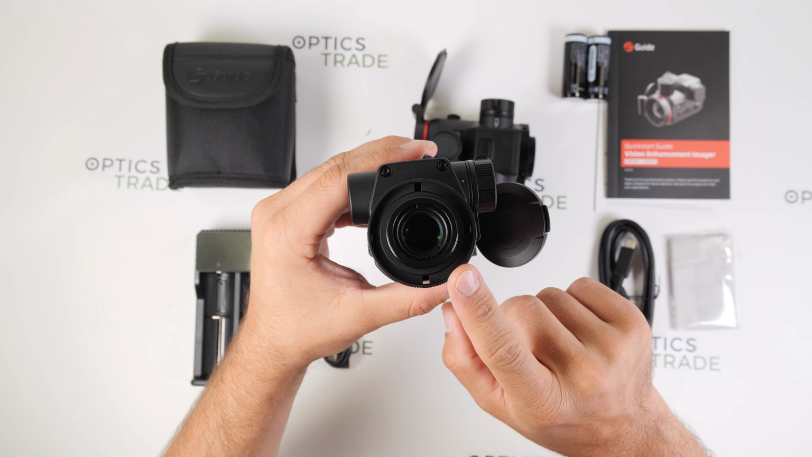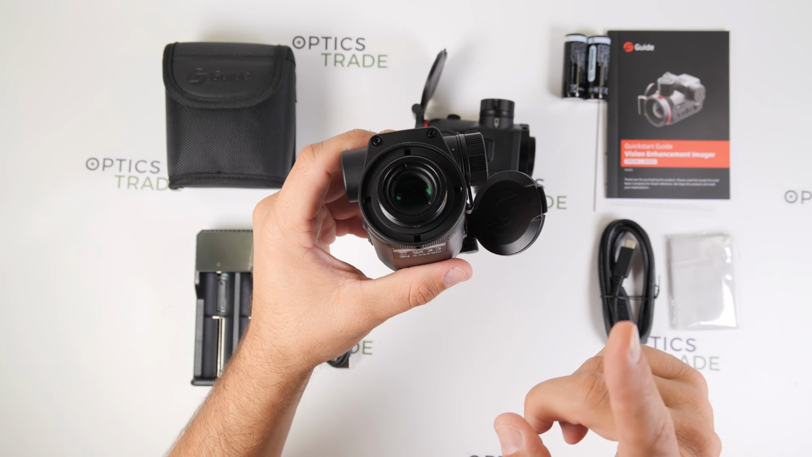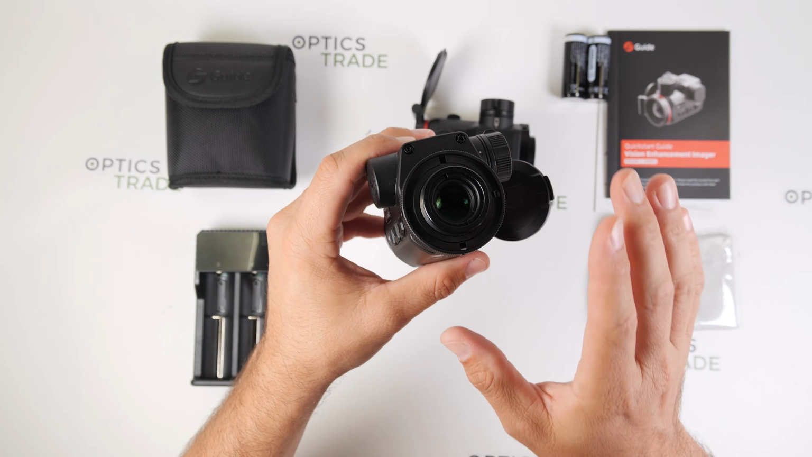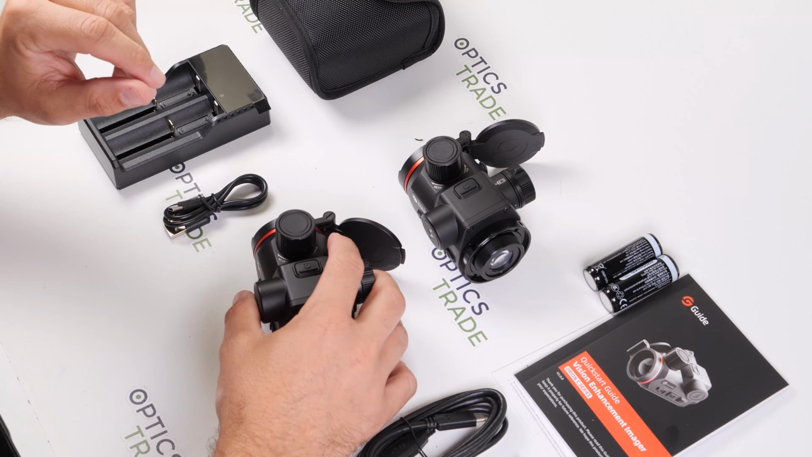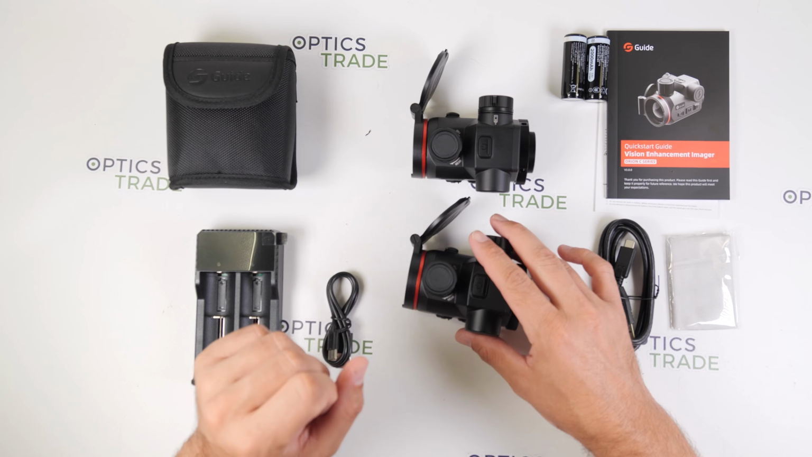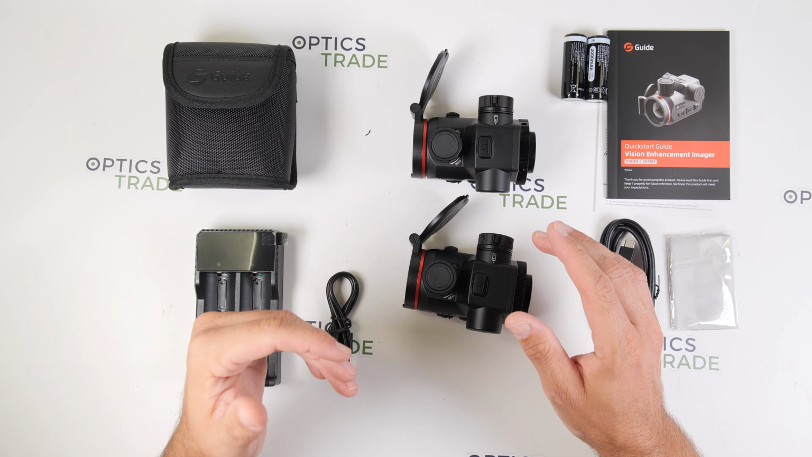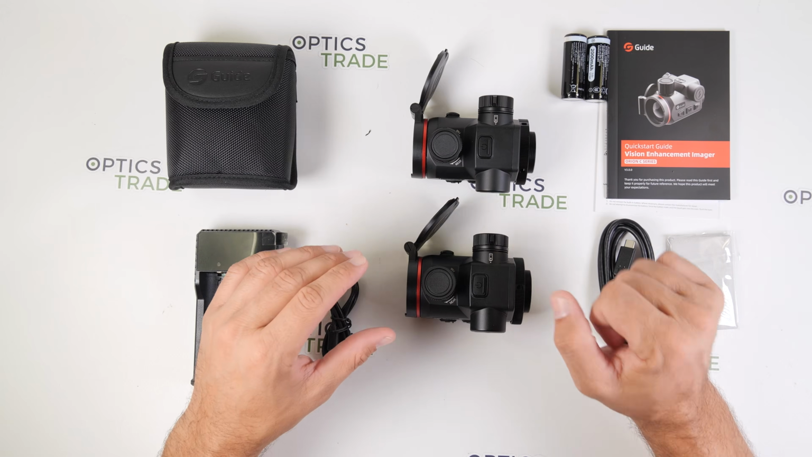You can of course also switch to a handheld mode in the menu, and in the handheld mode you can also use the zoom feature up to 6 times. Especially noticeable on the 435 model, the image gets quite a lot bigger in the observation mode, so you can see the entire display in this mode when you use these devices without a day optic behind it.